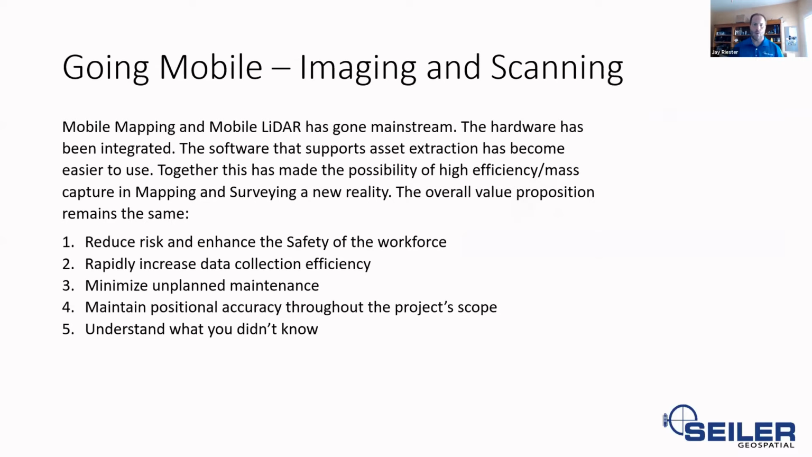So, Going Mobile, imaging and scanning. A lot of you have probably heard of both terms. Traditionally, if you hear about LiDAR, you're probably hearing that you've got some sort of contract with the county or the city and it's being flown every couple of years in conjunction with maybe some of the aerial photography. Bring it down to the ground level. That's where I'm going to talk about LiDAR more or less. And then on the mobile mapping side, think of it as your Google car, if you will. We'll discuss that in a couple slides coming up.